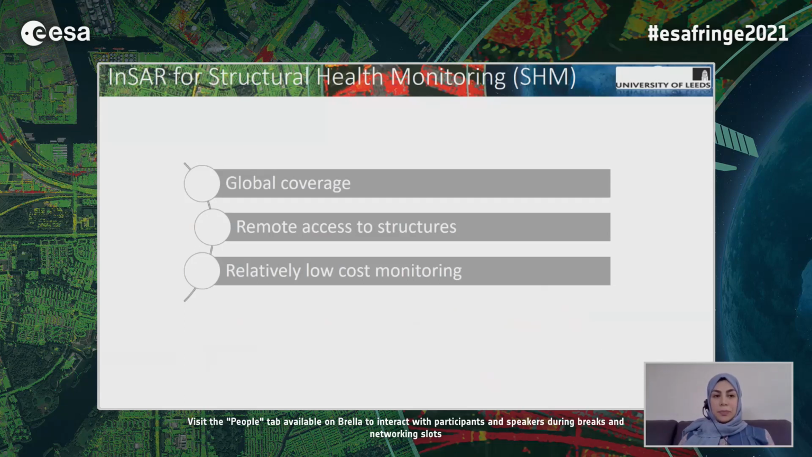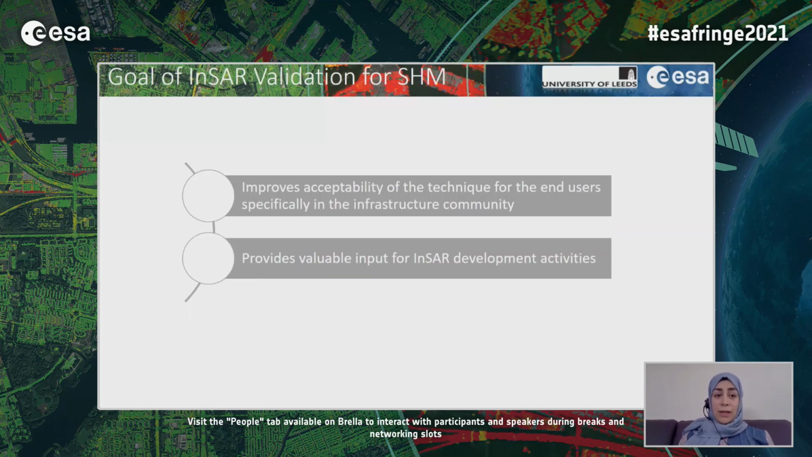So basically, the advantage of InSAR for structural health monitoring is its capability to offer global coverage, remote access to structures, and also relatively low-cost monitoring. What is the goal of InSAR validation for structural health monitoring? It can help to improve acceptability of the InSAR technique by the end user, specifically in the infrastructure community who are less confident about the InSAR technique, and also providing valuable input for InSAR development activities.